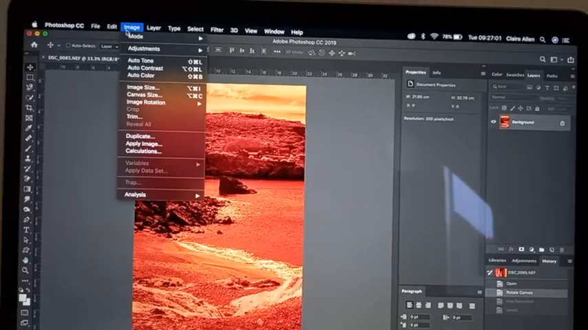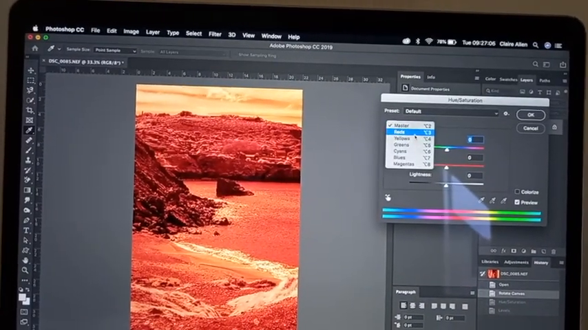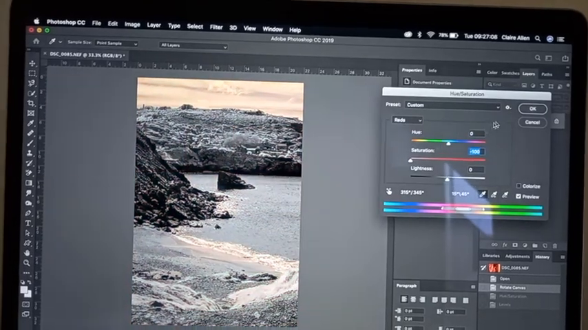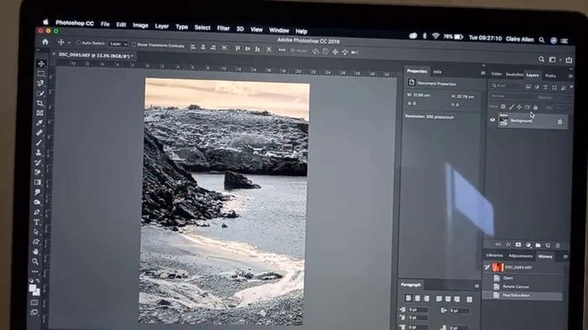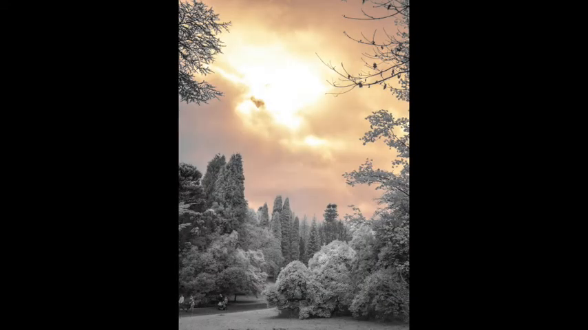You go Image, Adjustments, Hue and Saturation, and then you only saturate the reds. So you do get some of this yellow left, and some of the different tones and colours left in the image, which gives quite a nice effect, I've found.